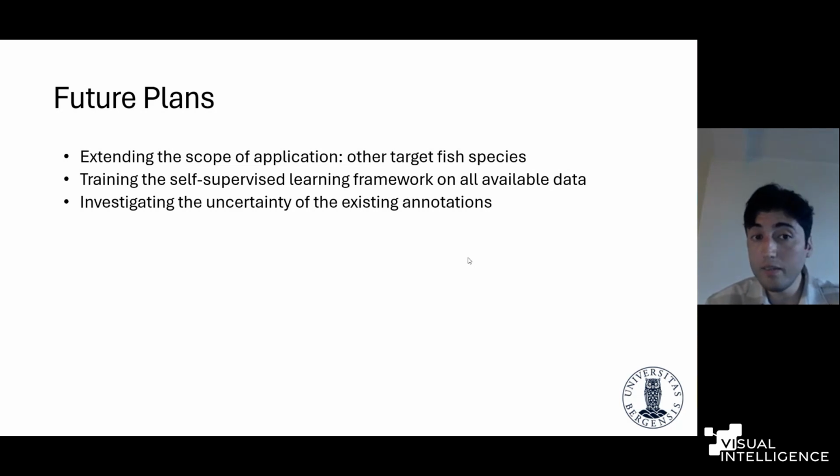Finally, investigating the uncertainty of the existing annotations could also be interesting, because as I mentioned earlier, the precision is not significant for fish abundance estimation, but for machine learning tasks it is important. So we can maybe propose a new methodology to refine the existing annotations. This is another interesting topic we are planning to work on.